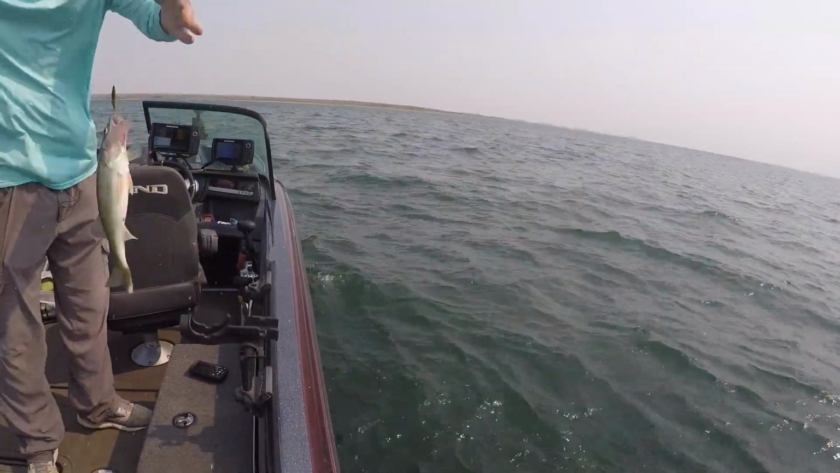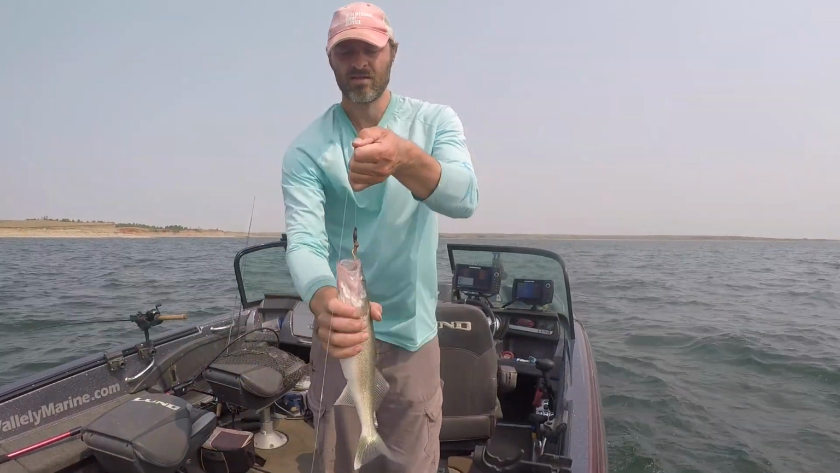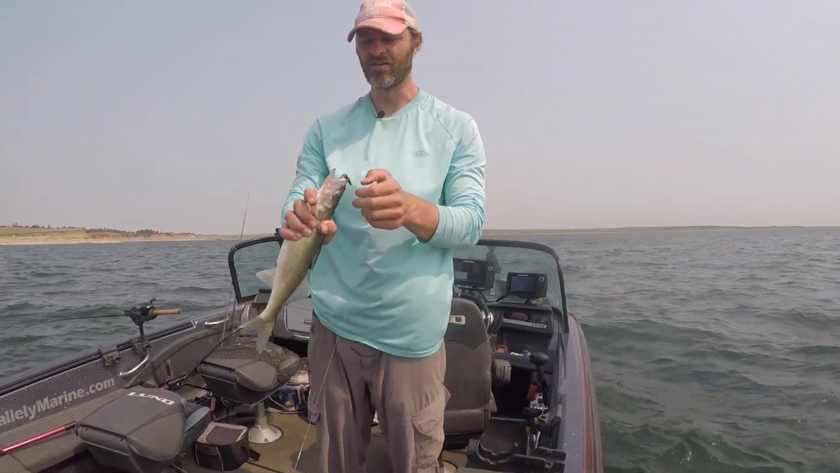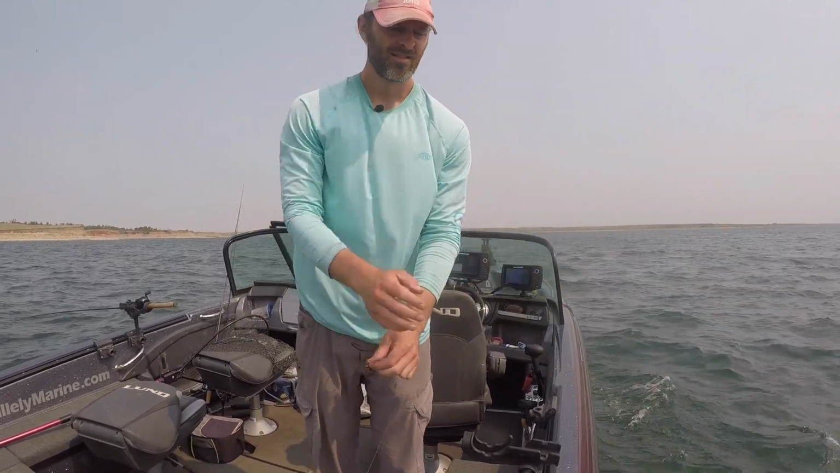That's a nice eater fish there on the old slow death. Starting to drop my other one down and couldn't get it down before this one bit, so whew.